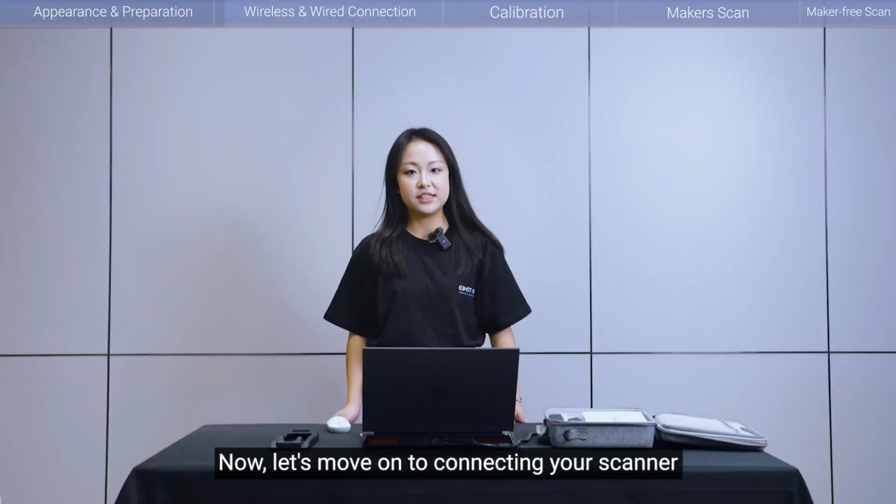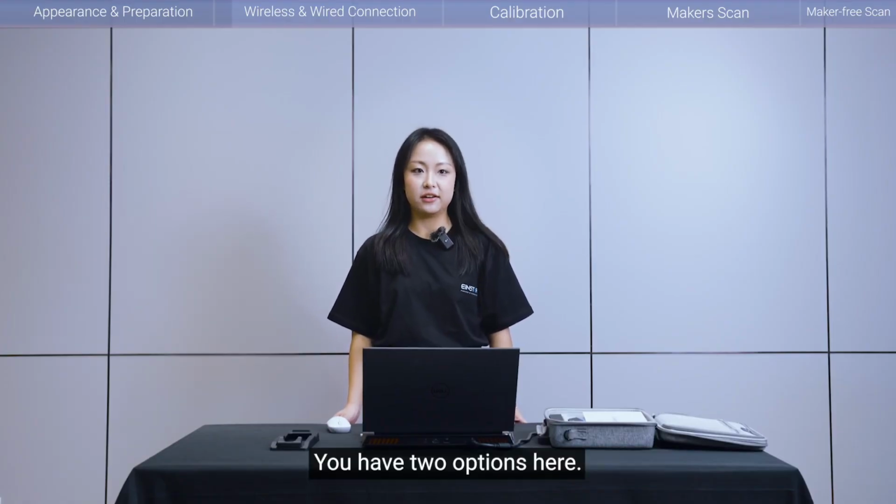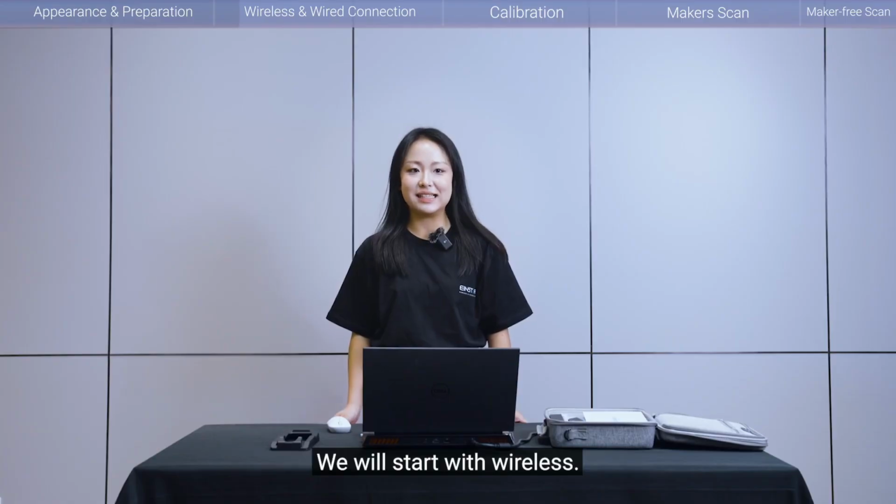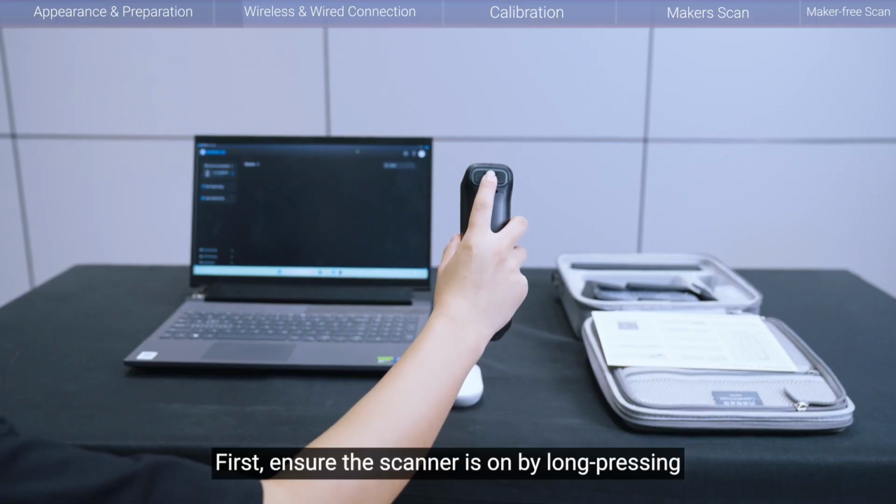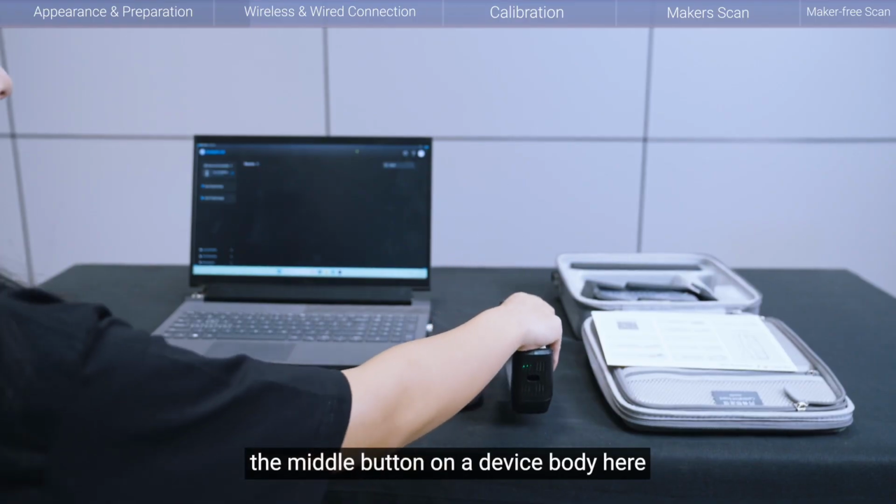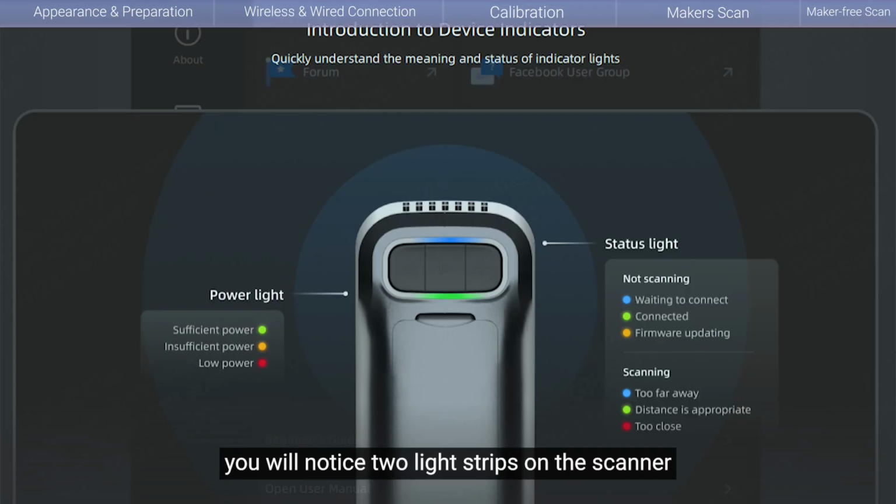Now, let's move on to connecting your scanner to the computer. You have two options here, a wireless connection or a wired one. We will start with wireless. First, ensure the scanner is on by long pressing the middle button on the device body here. You will notice two light stripes on the scanner. The upper stripe acts as the status indicator.